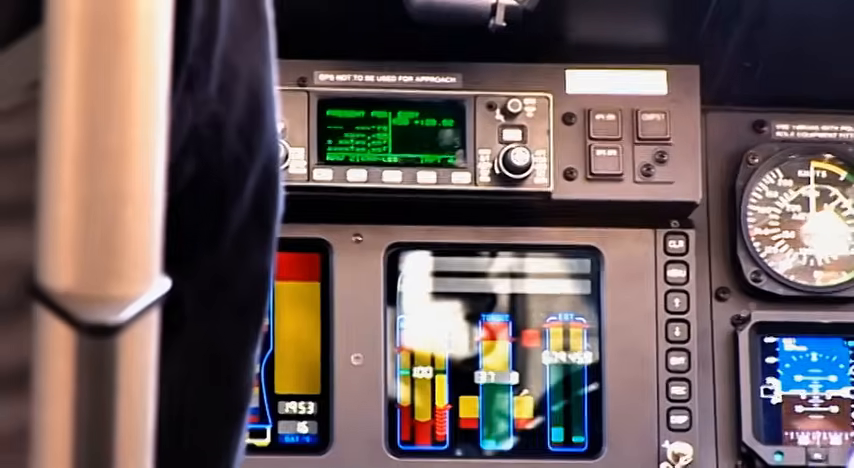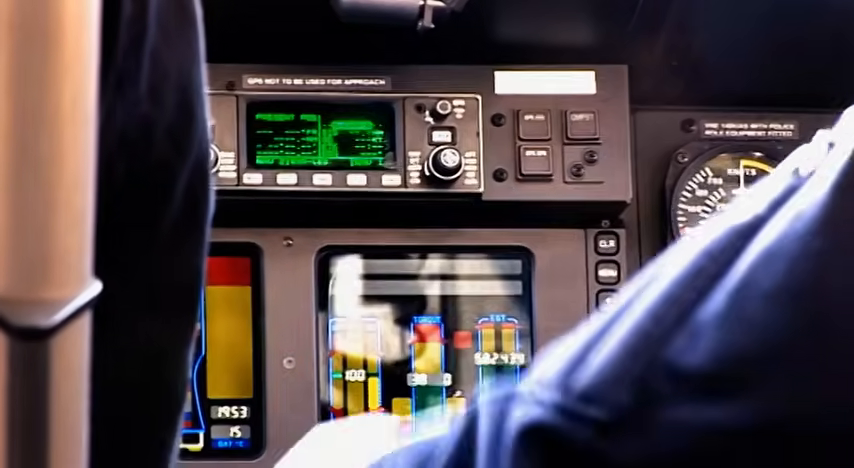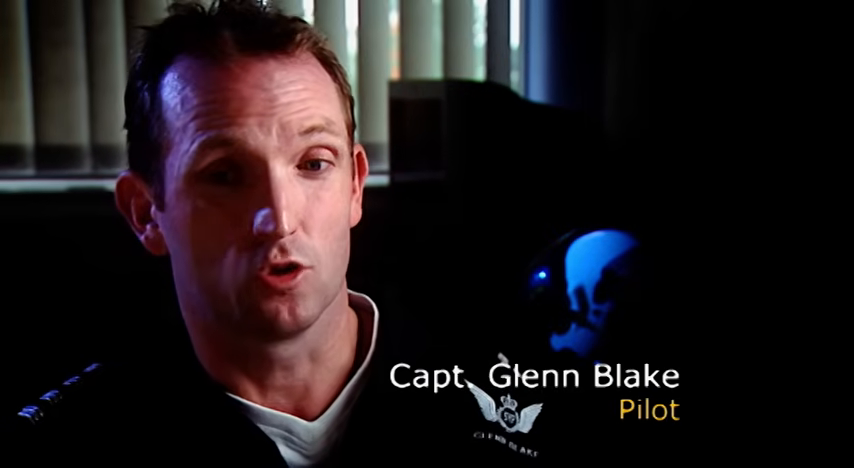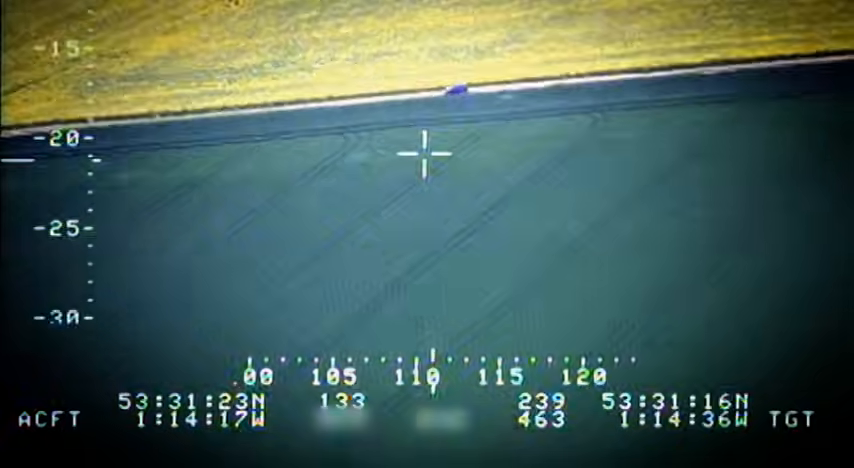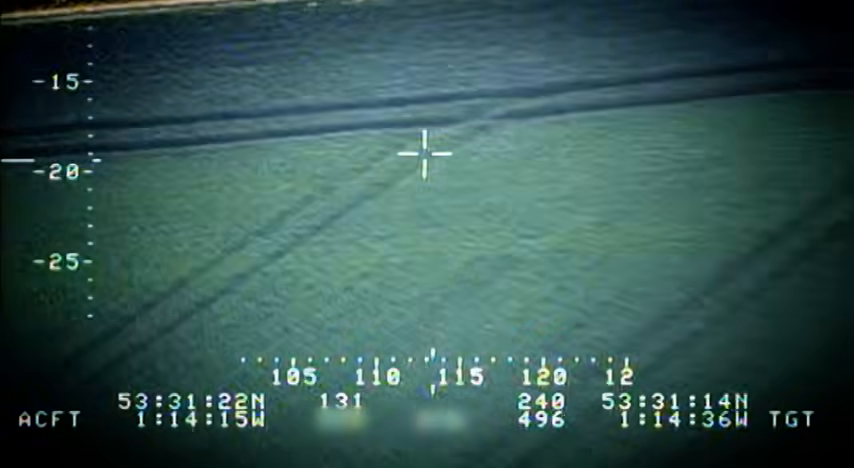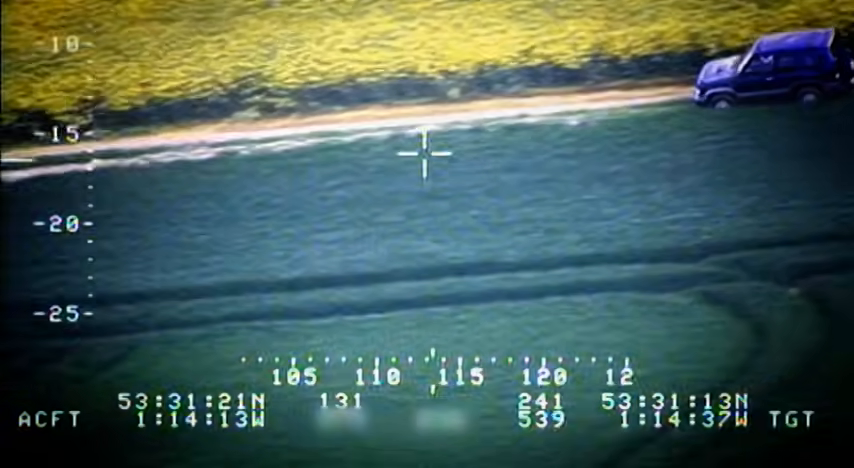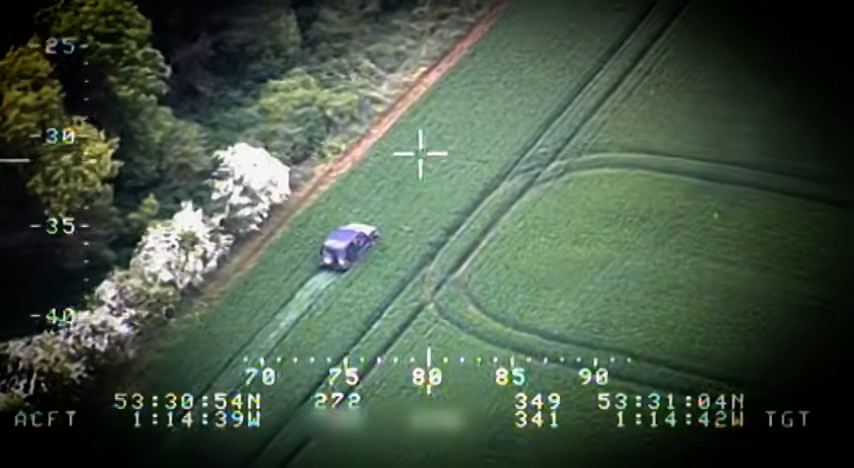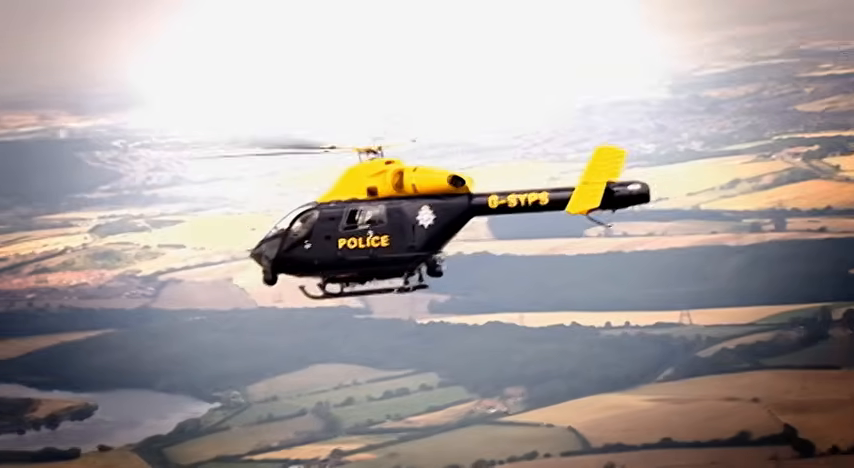Flying Yankee 99 today is Captain Glenn Blake. Previously, I was working as a commercial pilot and instructor, doing various jobs, flying business from A to B. As a pilot, you need to be careful not to get drawn too much into the actual job on the ground. Your job is there as a pilot. You can have a lot of things going on in the background, but your primary job is to fly the aircraft, and that's what you do.